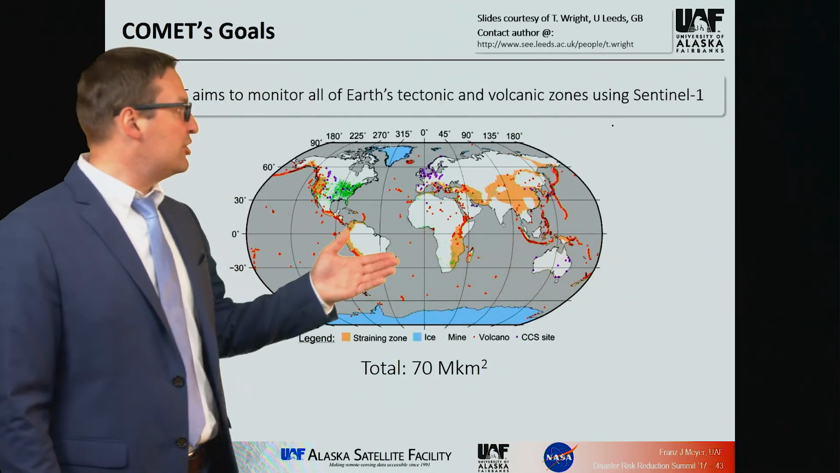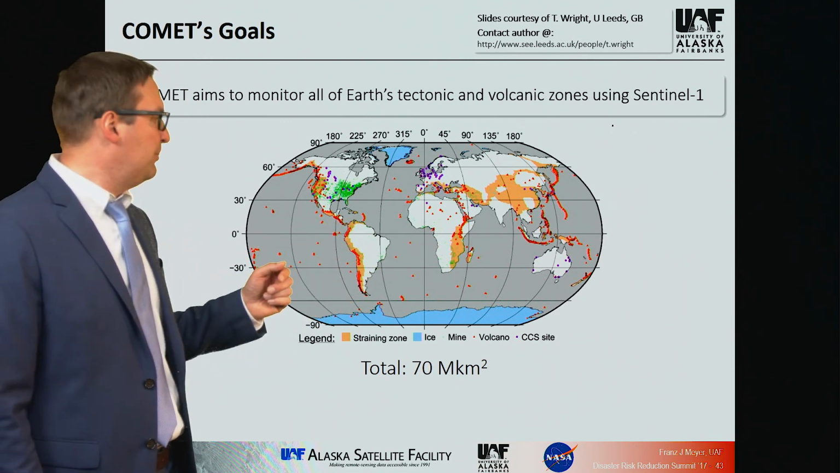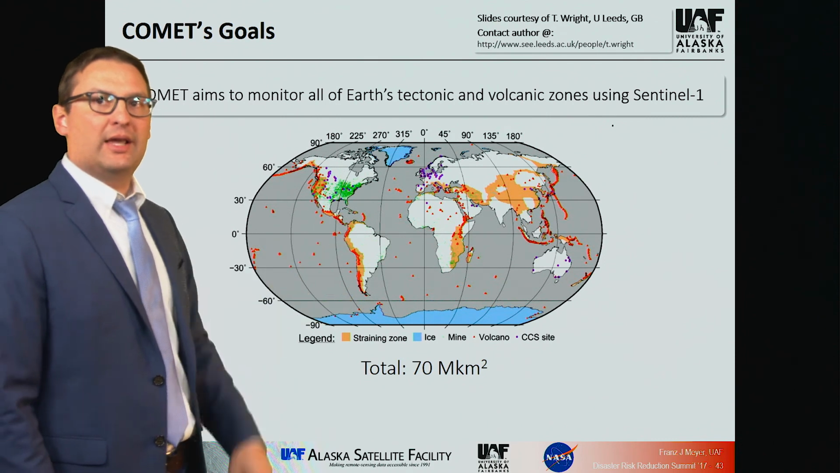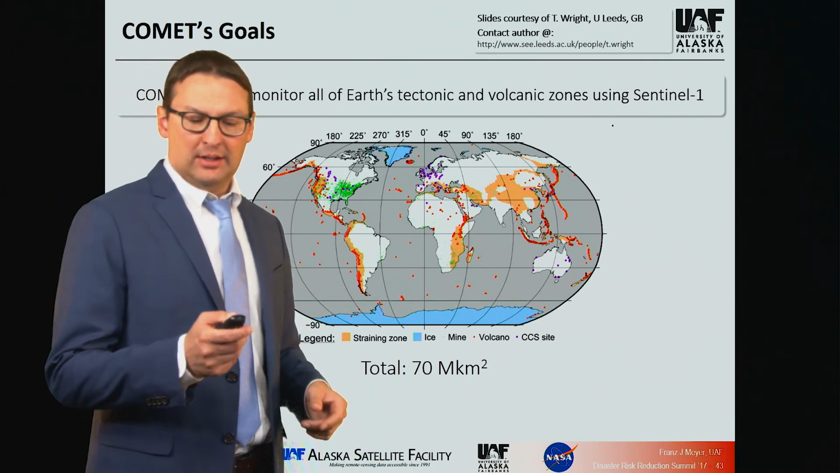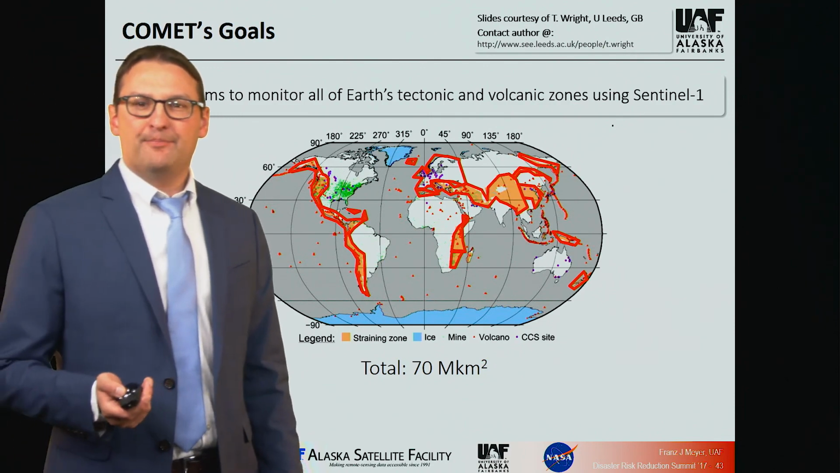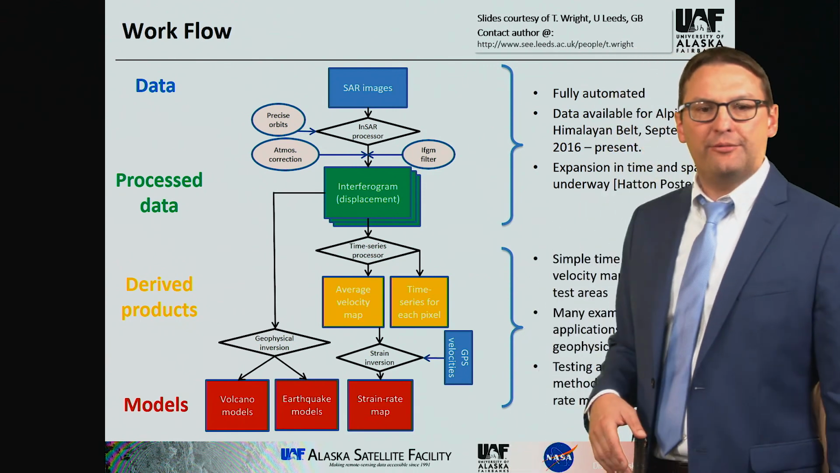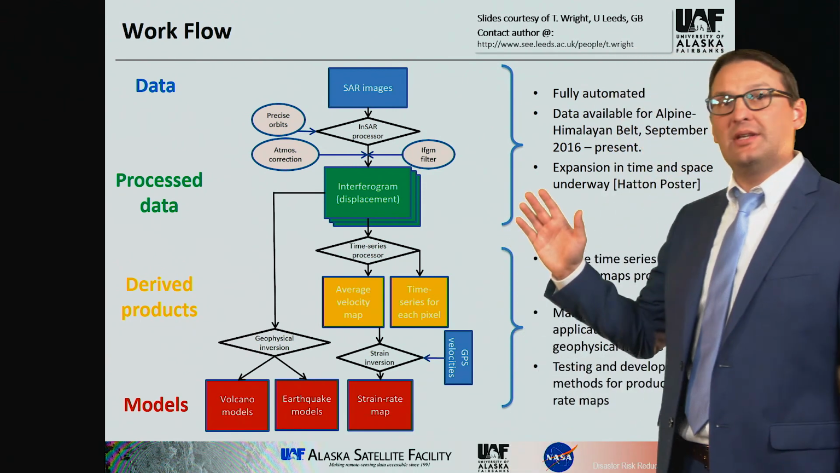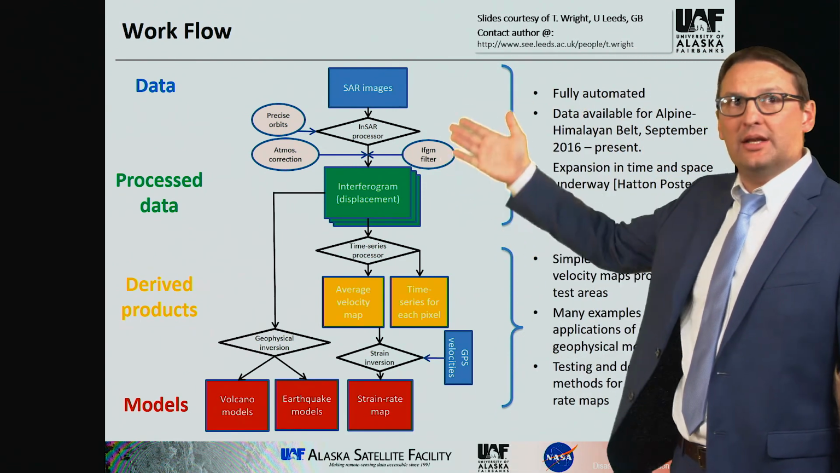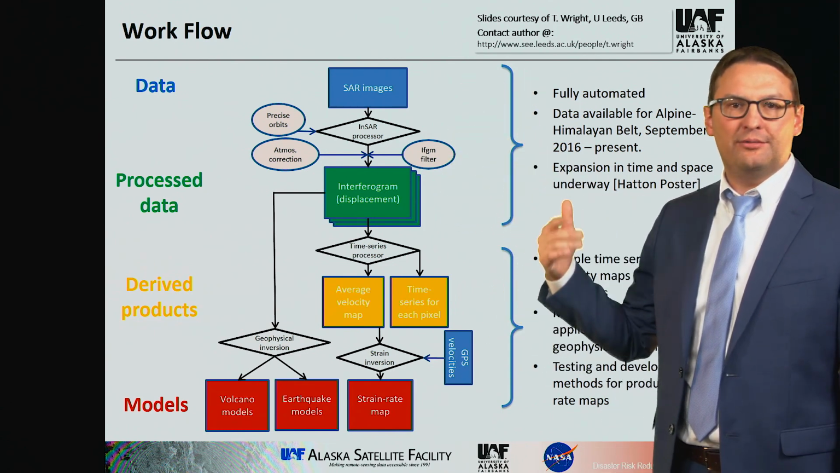They're focusing on the large hazard zones. Argentina is probably only partly in that, but all the earthquake and volcanic regions in the world, that's the goal of monitoring those. The system that was developed is also not dissimilar from ARIA and SARVIEWS. It basically starts out with an automatic InSAR processing chain up here, producing geocoded products and interferograms.